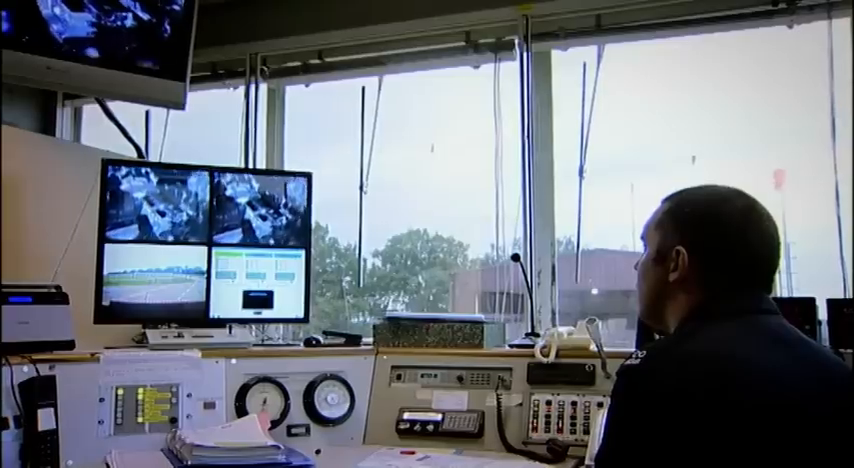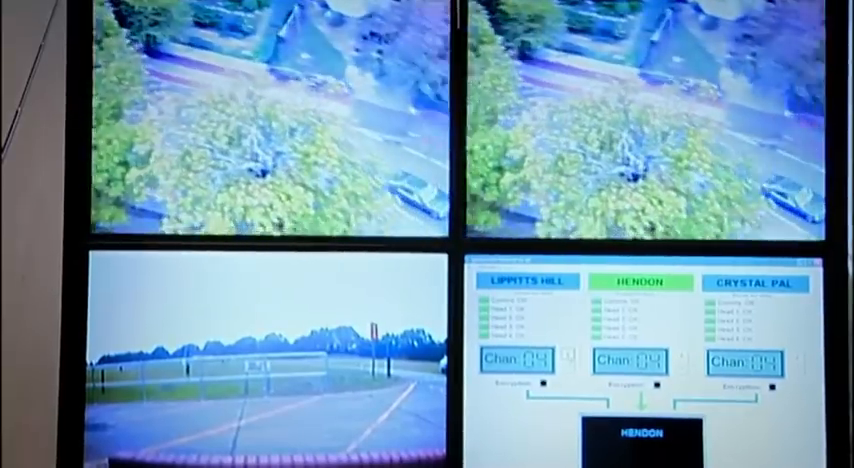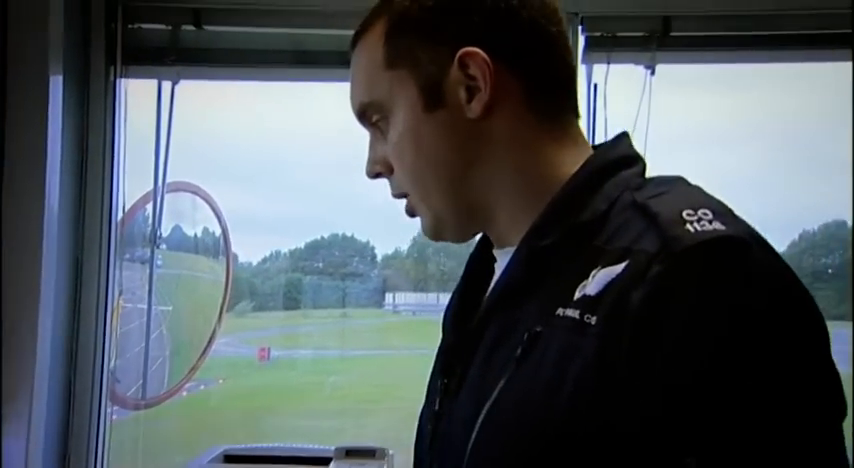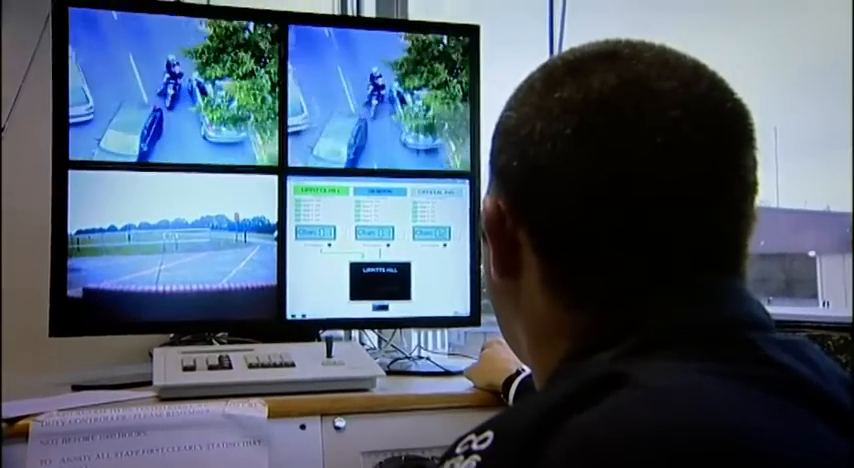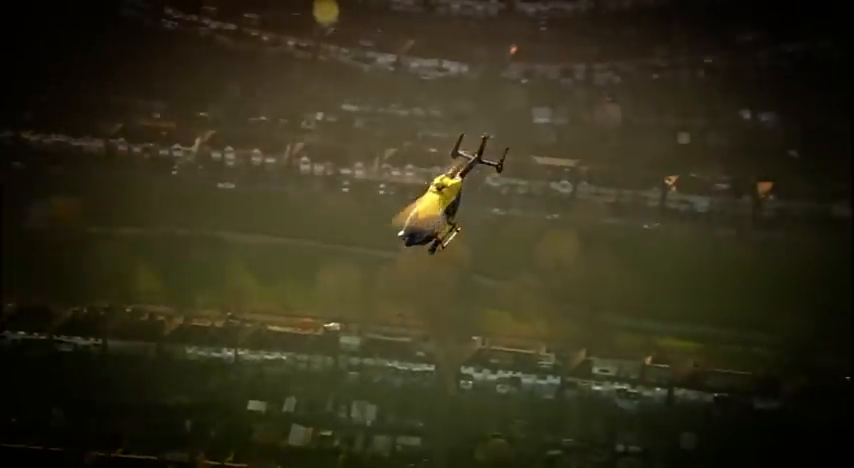Meanwhile, back at Lippets Hill, PC Cole is watching telly. The heli telly, downlinked by microwave from India 99. They had one near Brent Cross and one up near Totteridge now as well. I can be sat there in the control room and effectively almost be like a fourth crew, and I can then talk them into something I've seen or just help with the general job that they're doing.